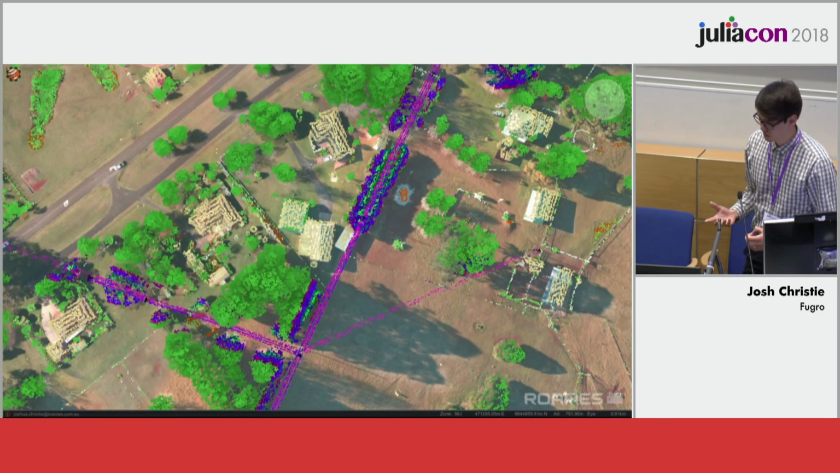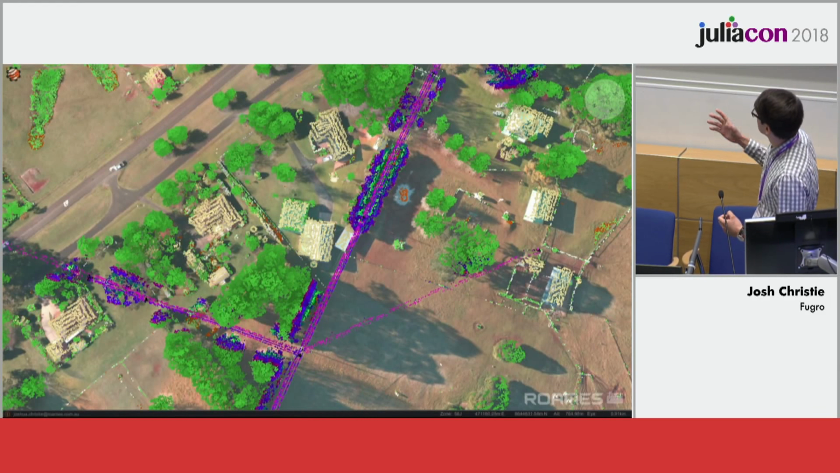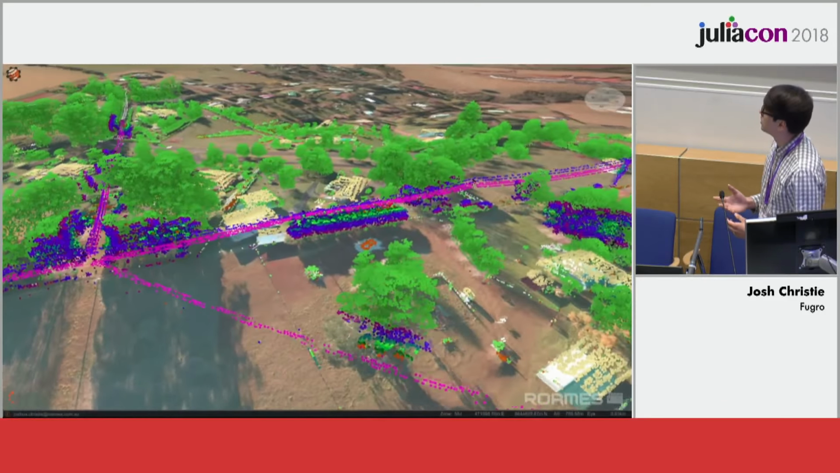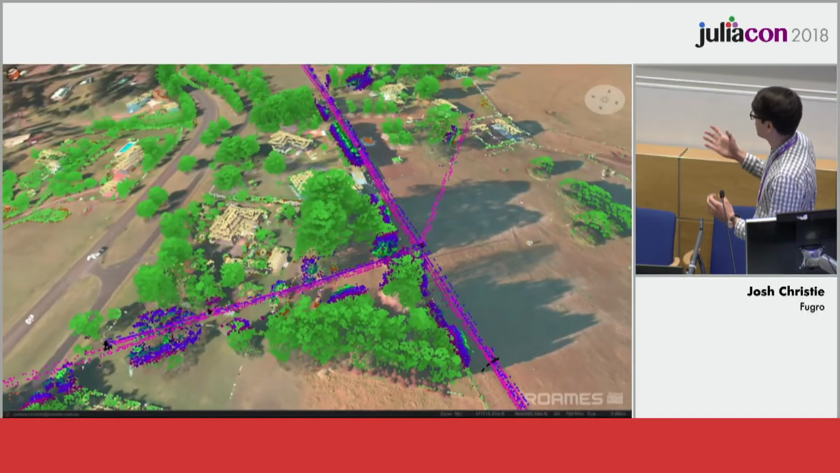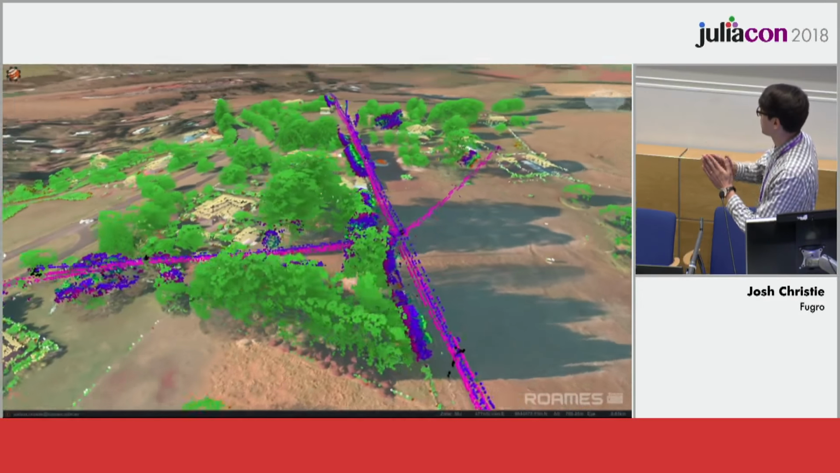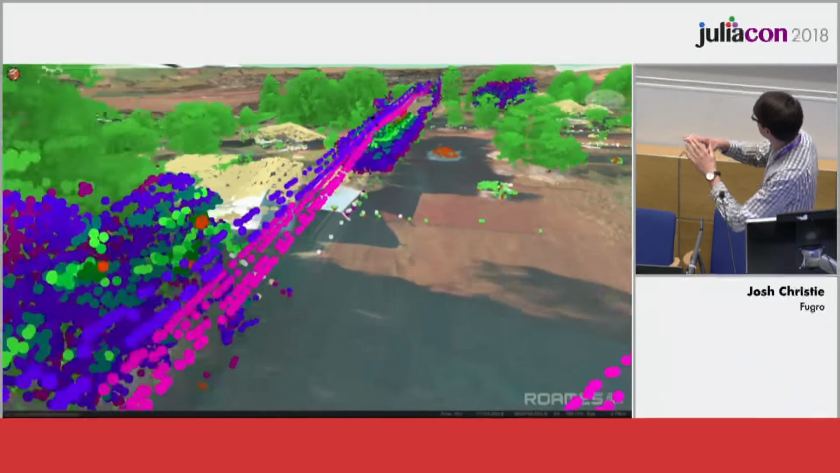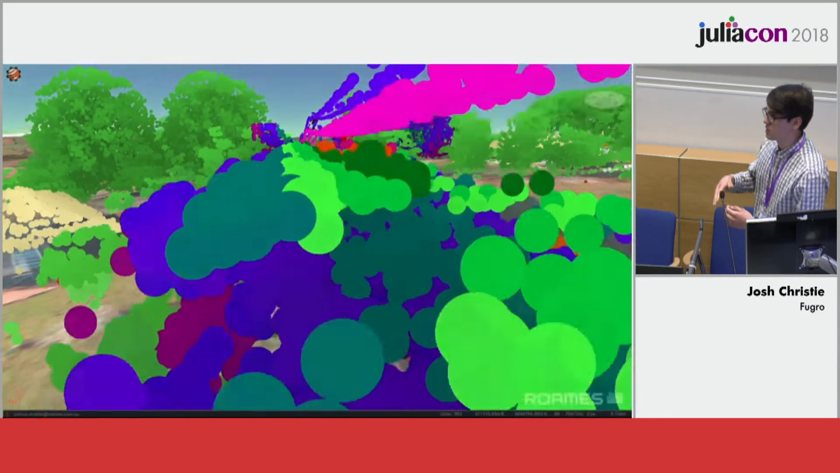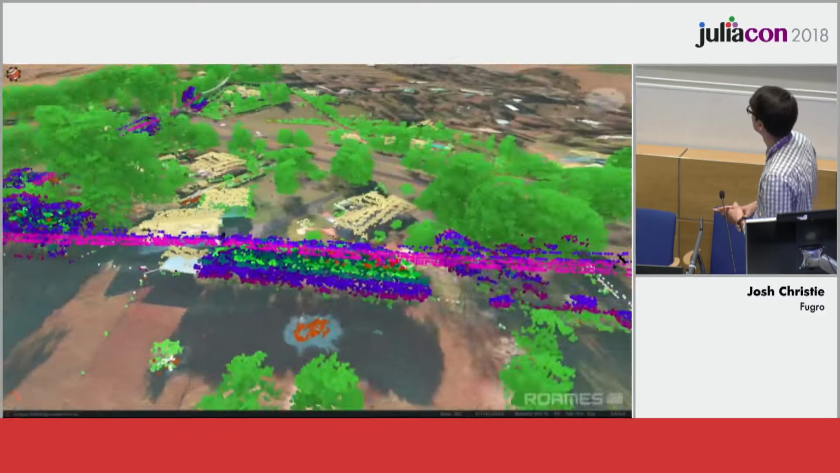Here's a video of the results that we're getting. You can see the different colors represent different classifications: green for vegetation, the beige color for buildings, and the power lines, where we've later applied a mapping to the voltage of the power line. And you can see that's dependent on the distance from the power line and the voltage of the power line.